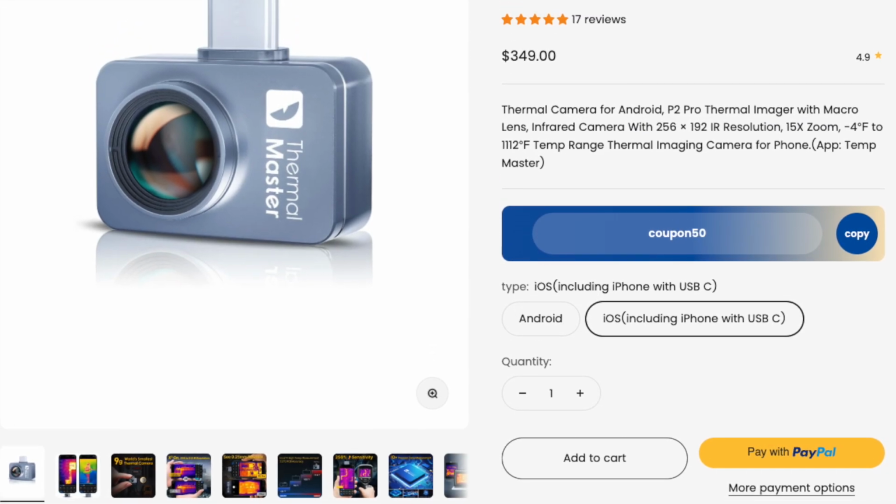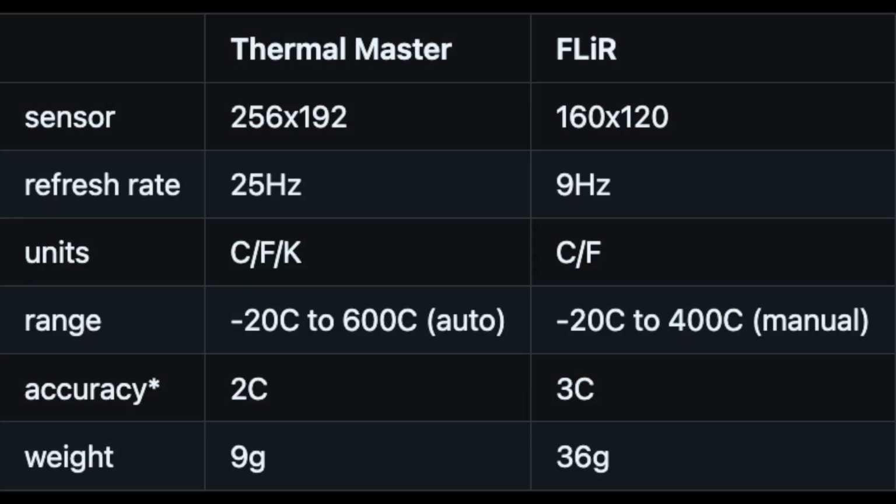Today I'll be comparing Thermal Master P2 Pro with FLIR One Pro thermal cameras. According to the specs, Thermal Master looks like a much better camera, but I prefer to compare the real-world usability. For example, Thermal Master claims to be within 2 degrees Celsius in terms of temperature accuracy, but neither of these